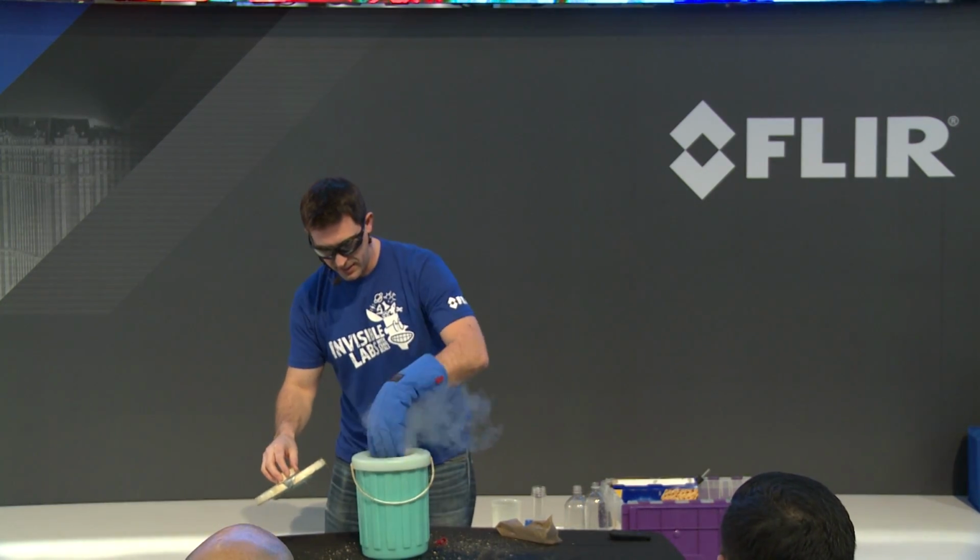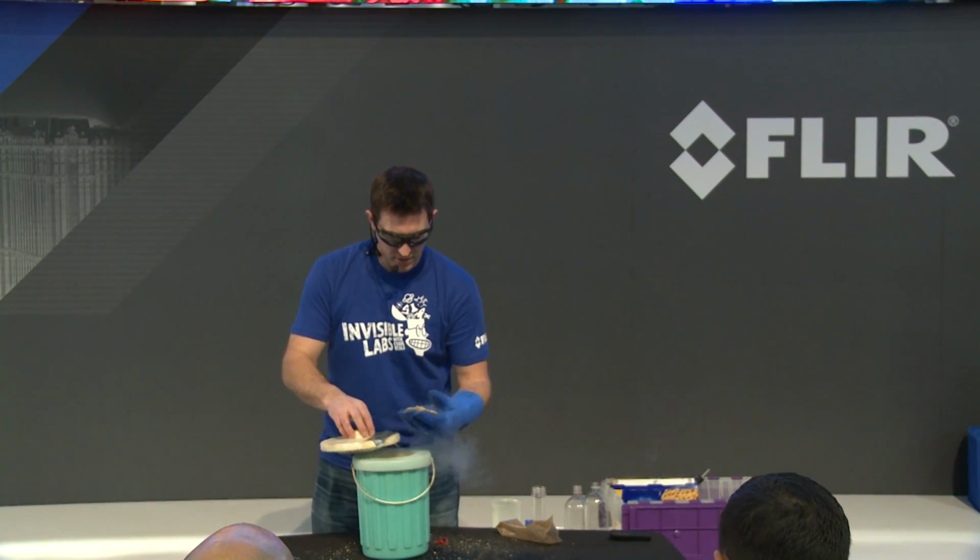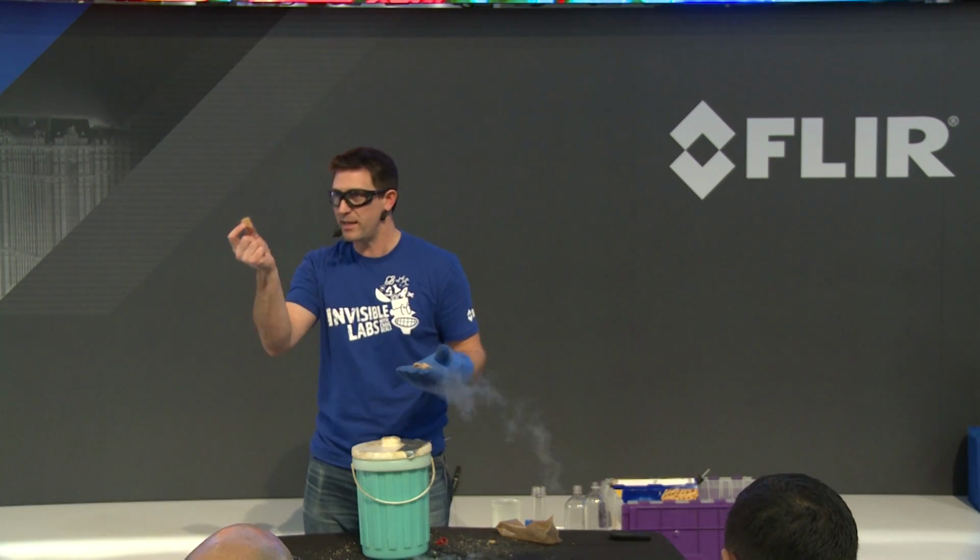So this is sitting in there, chilling nicely, and I'm going to see if I can simulate what happens with the dragons. So I'm going to eat the liquid nitrogen. I don't know if it's the best idea, but we're going to go for it. Oh, let me get a bigger chunk than that. So I've got some graham crackers here that have been soaking in the liquid nitrogen. Okay, let me get up here. The dragons. Oh, dragon cereal.